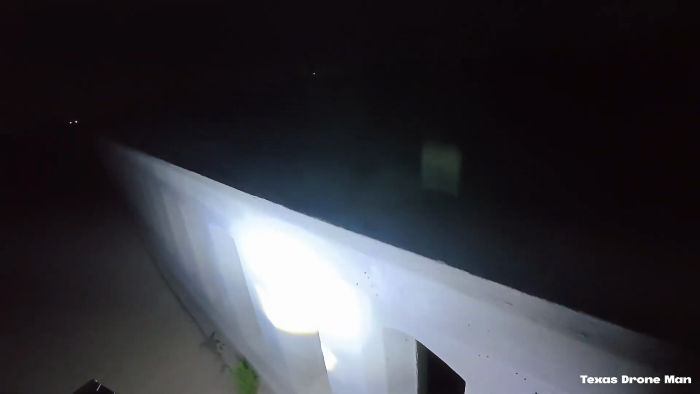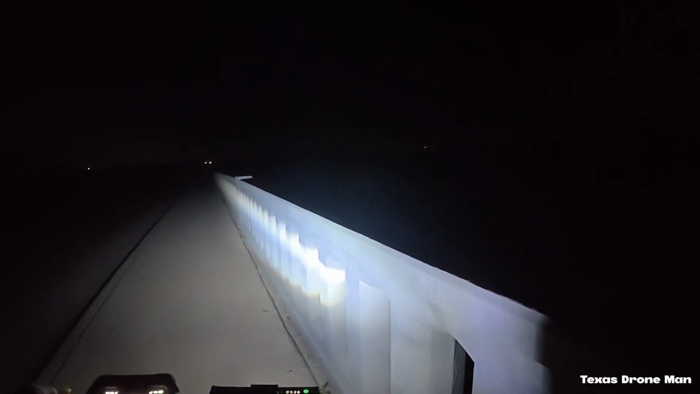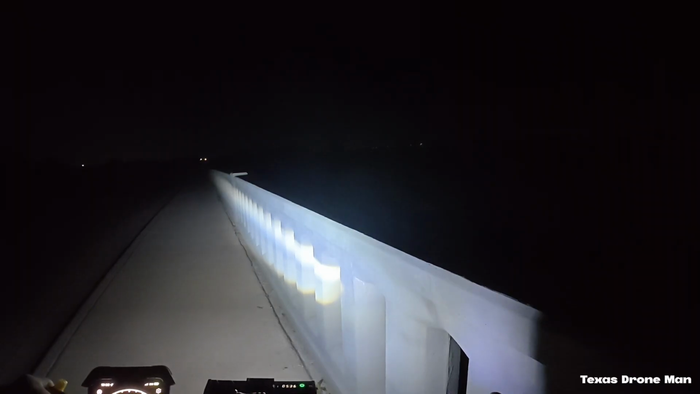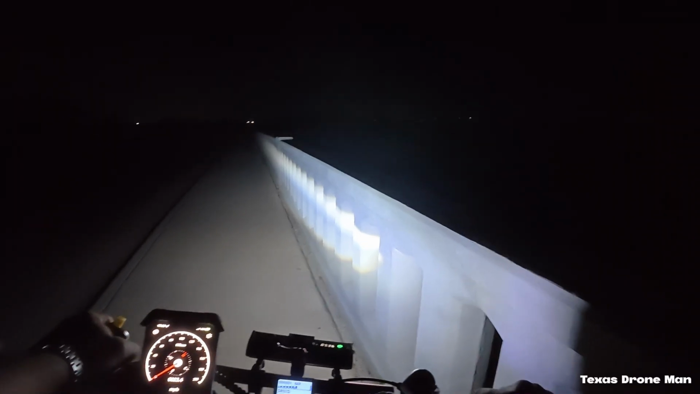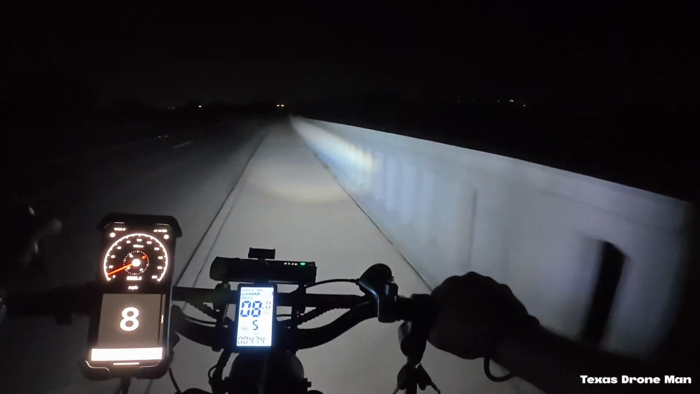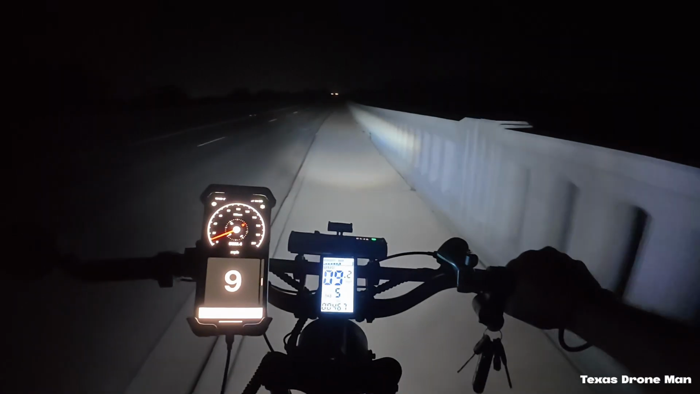Man, I wish I had a flashlight or something. What the hell was that noise over there? I wonder if there's like a rock quarry or something around here. It sounds kind of like truck noise, and it might be like a rock quarry or something. I don't know.